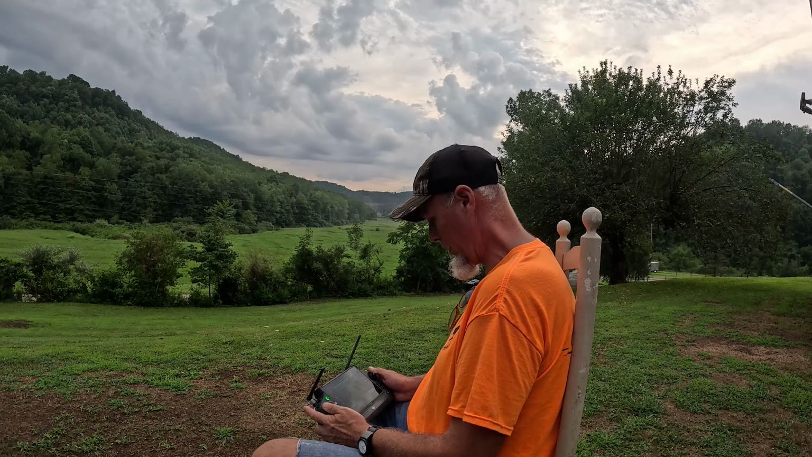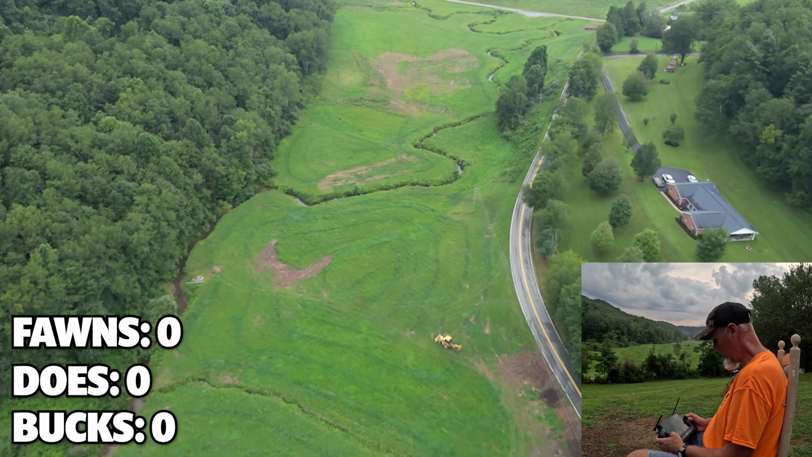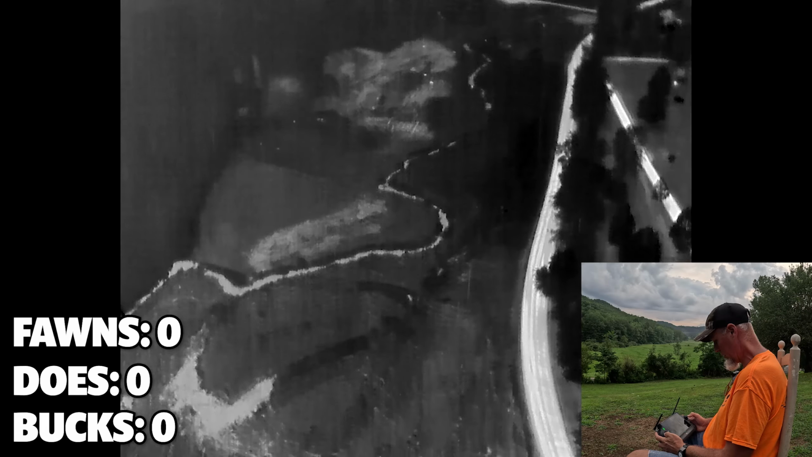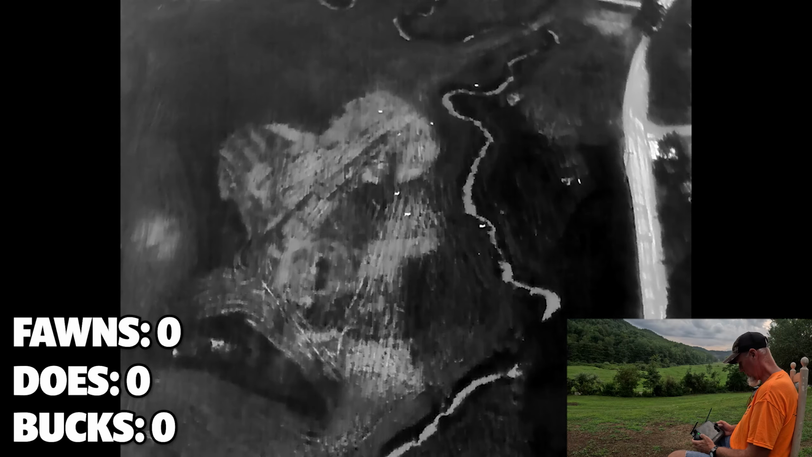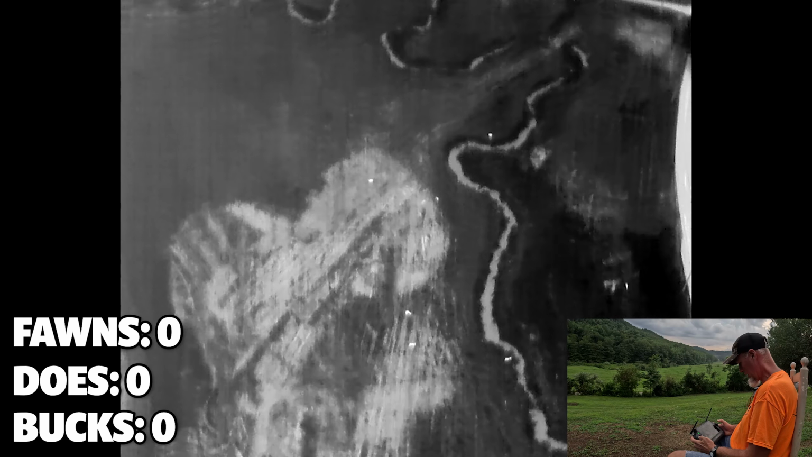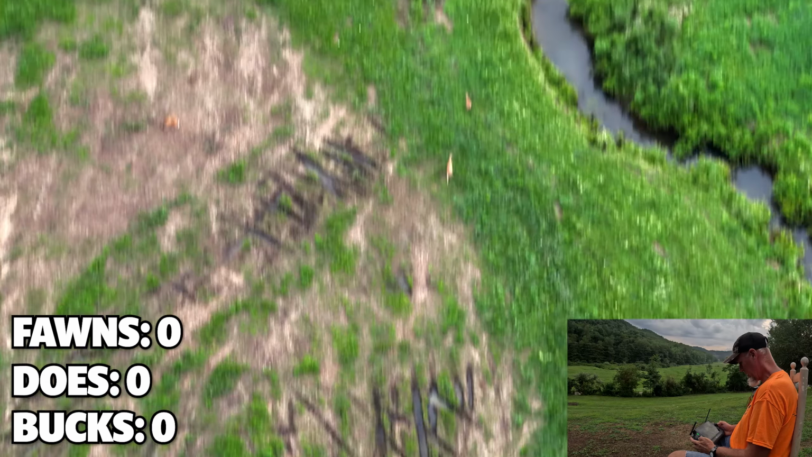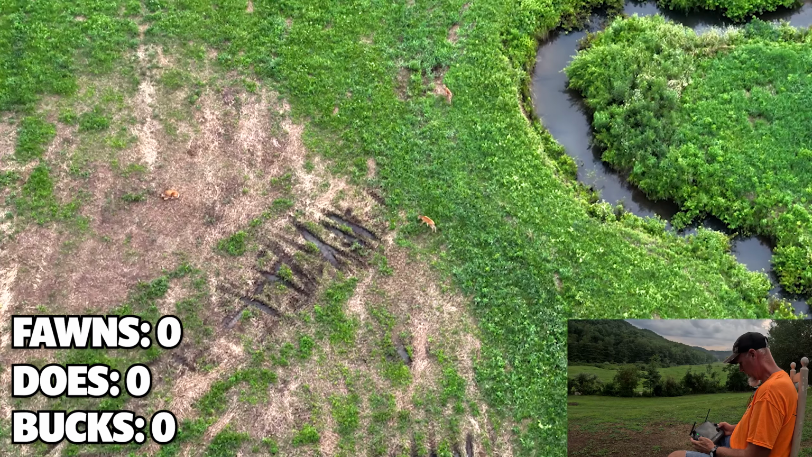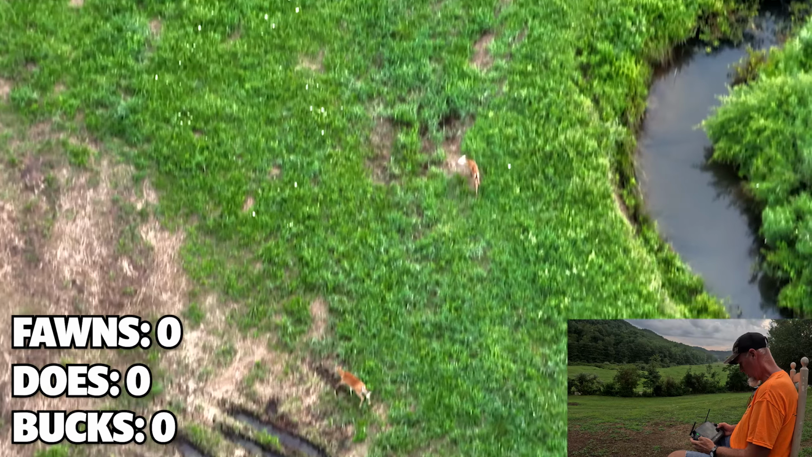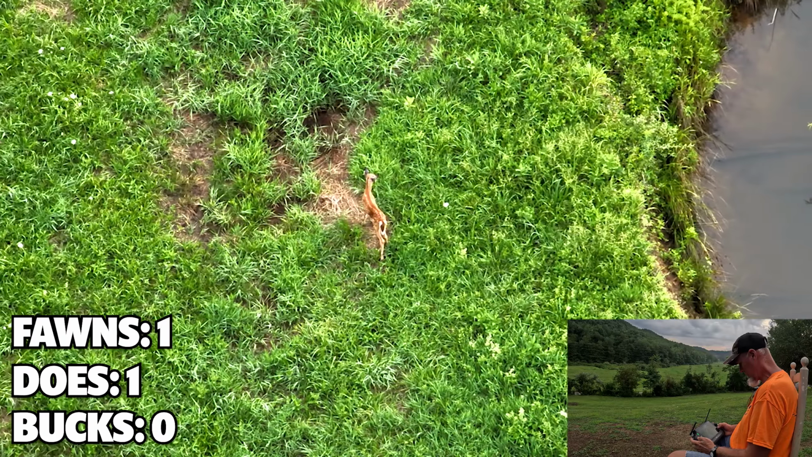We're at 350 feet above the ground. Let's go ahead and switch to IR. Oh, got some hits right here. Let's zoom in and see what we got. Looks like a doe and a fawn. That's a fawn.